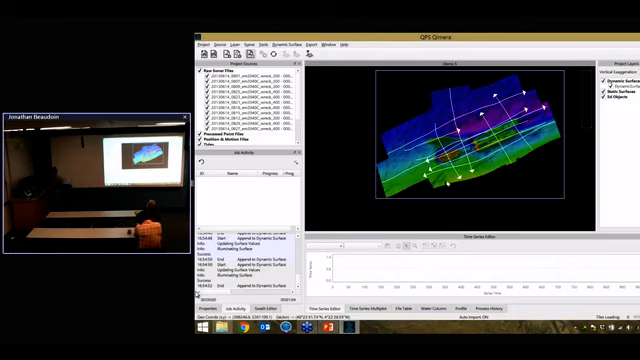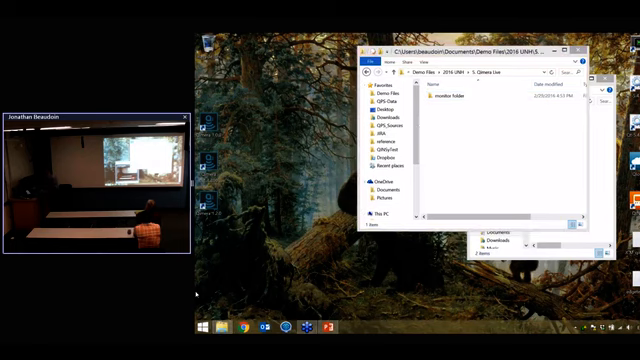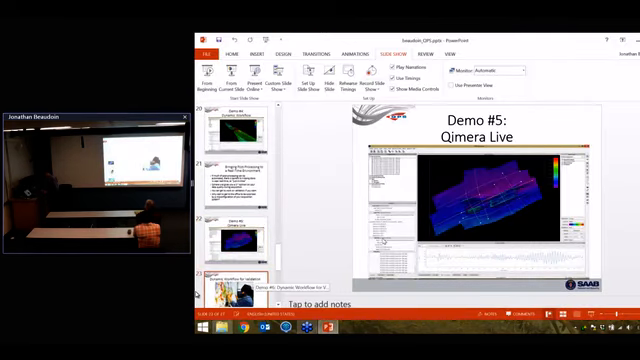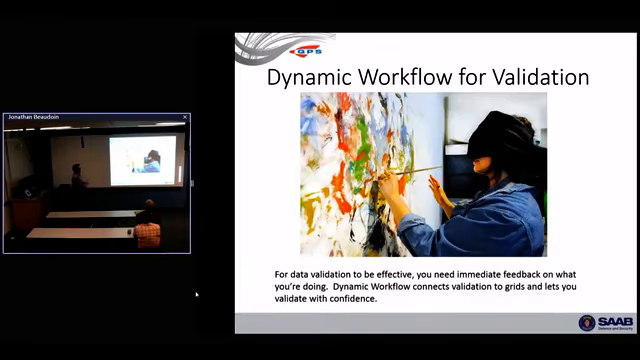And I got official approval from management to show a new feature that's coming in our next release. So this is going on the internet? Okay, so I'm going to open that same project, in the version that we're releasing shortly.